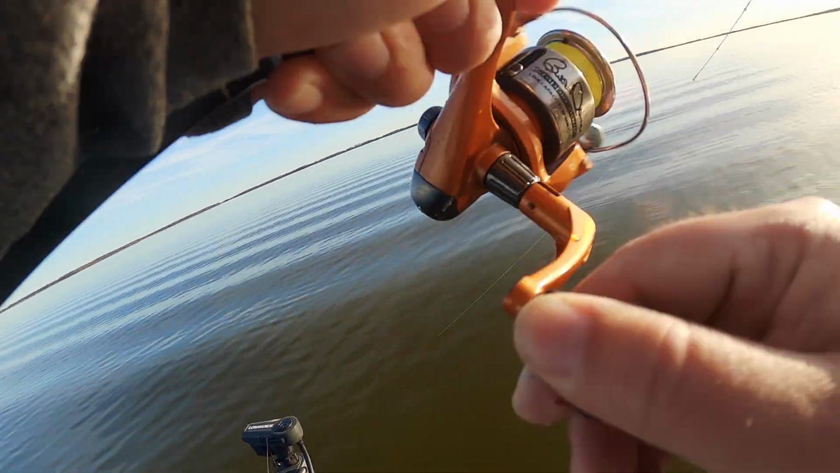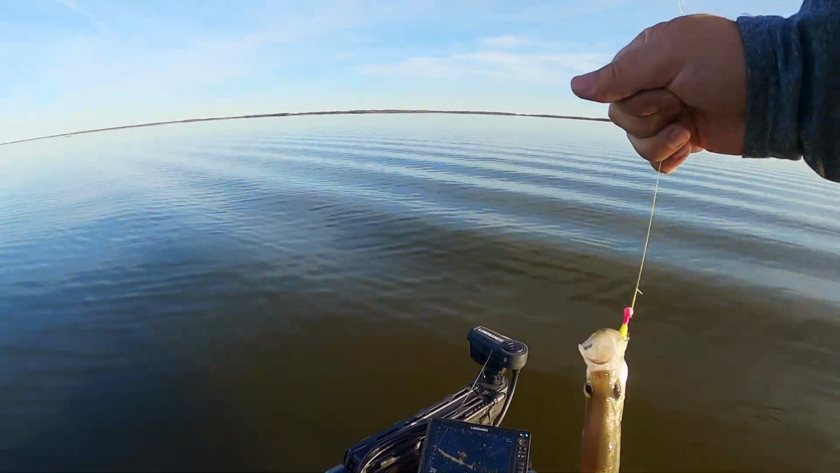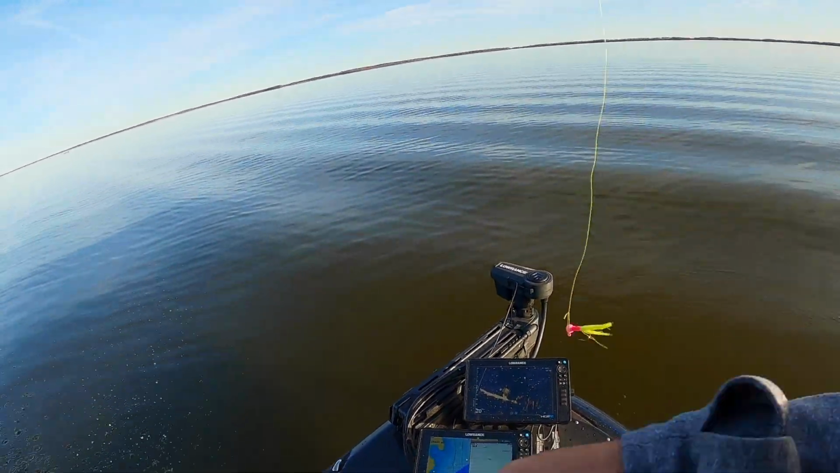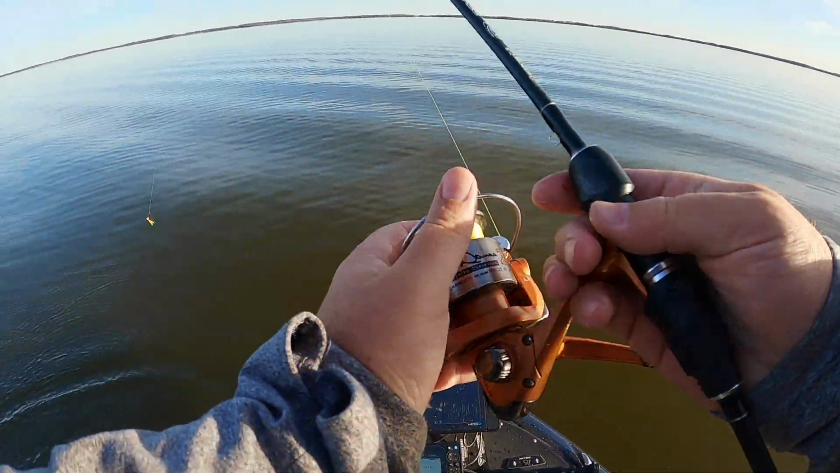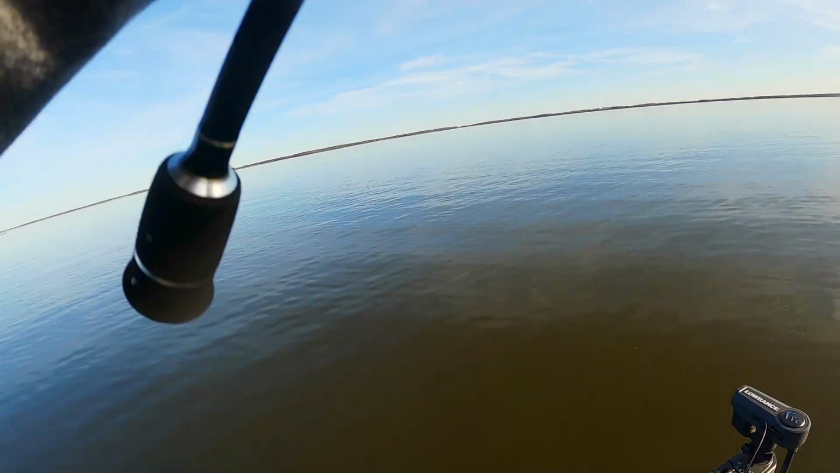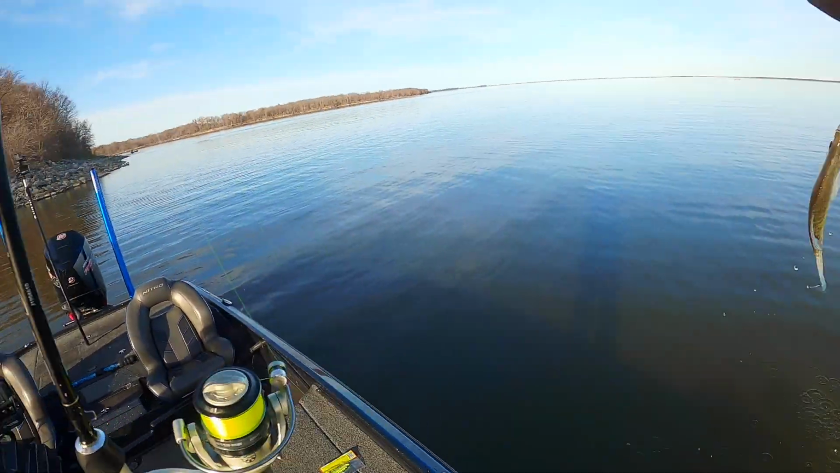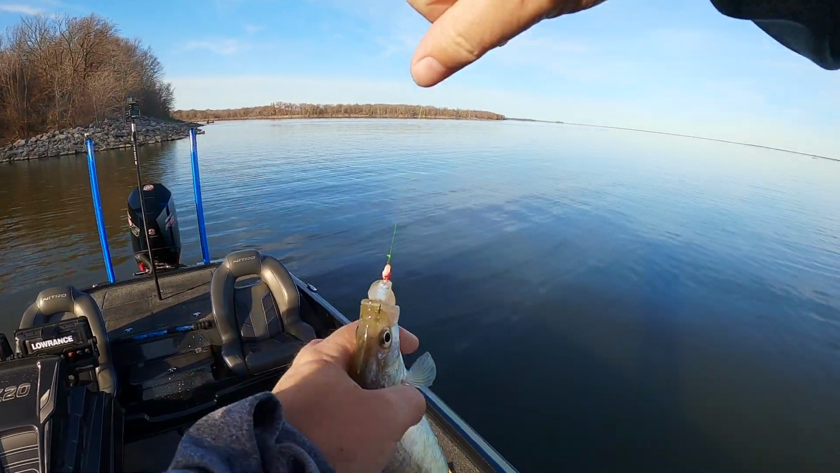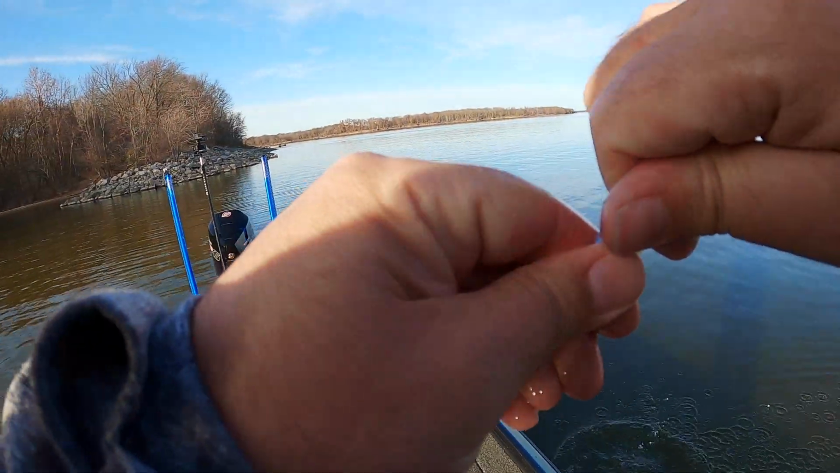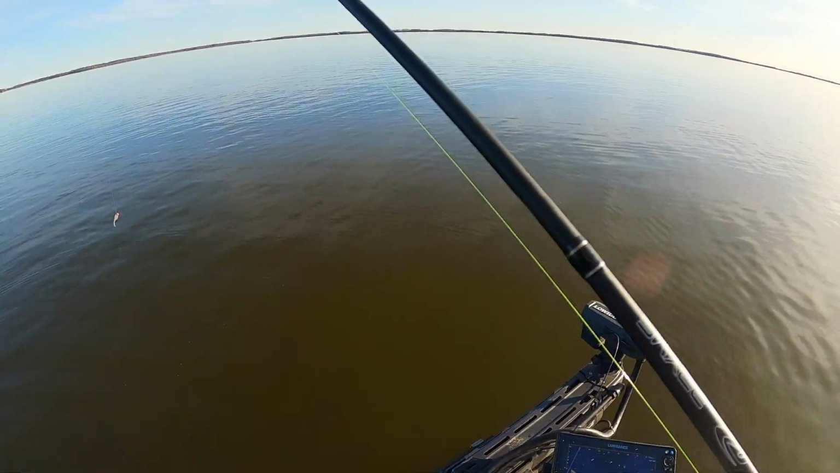There we go. I mean, there's got to be a couple hundred down there. One after another after another. So again, I'm watching. There's a couple other boats down this bank, and I'm watching these guys. They're all vertically fishing, and I'm not seeing anybody catch fish as often as I am.